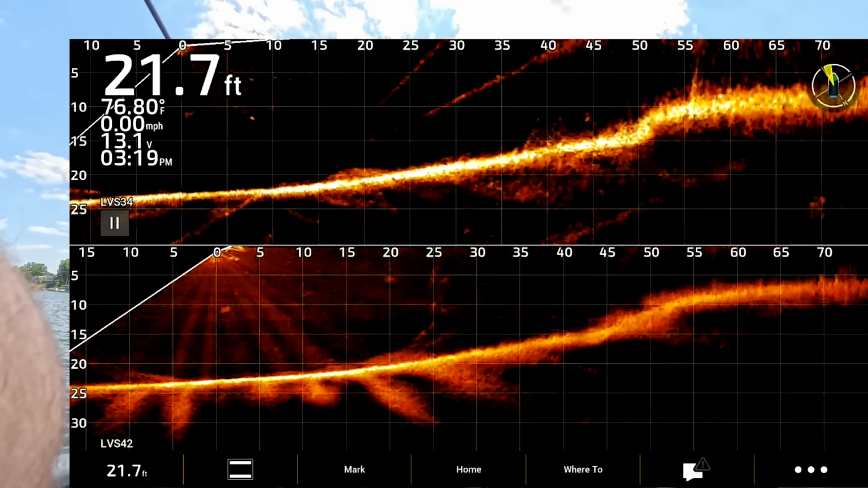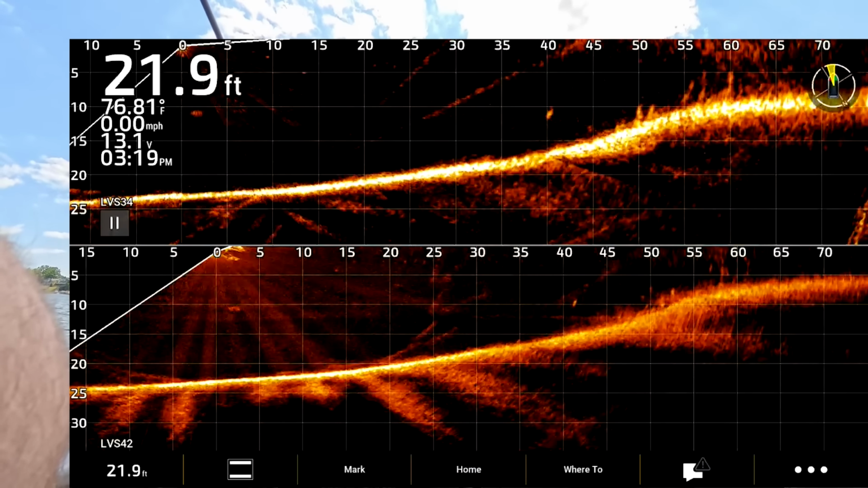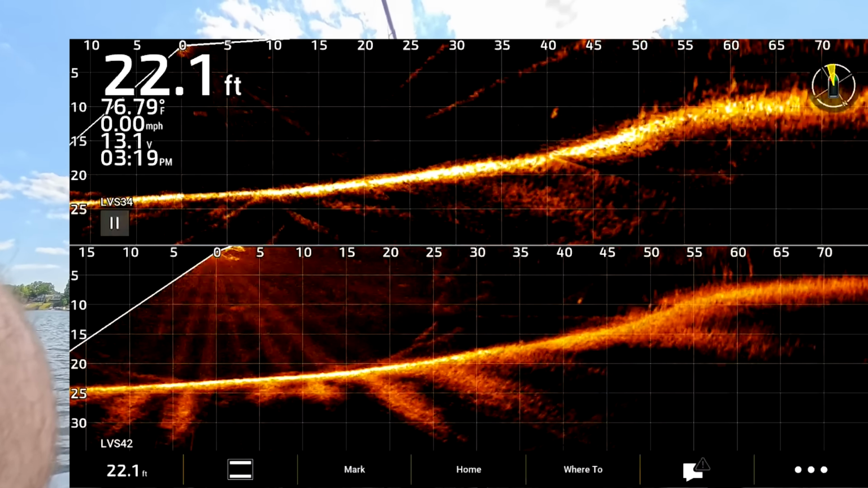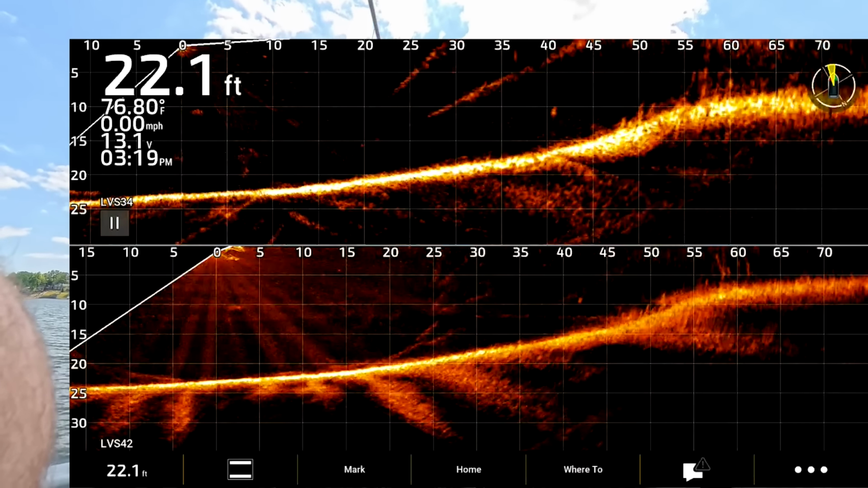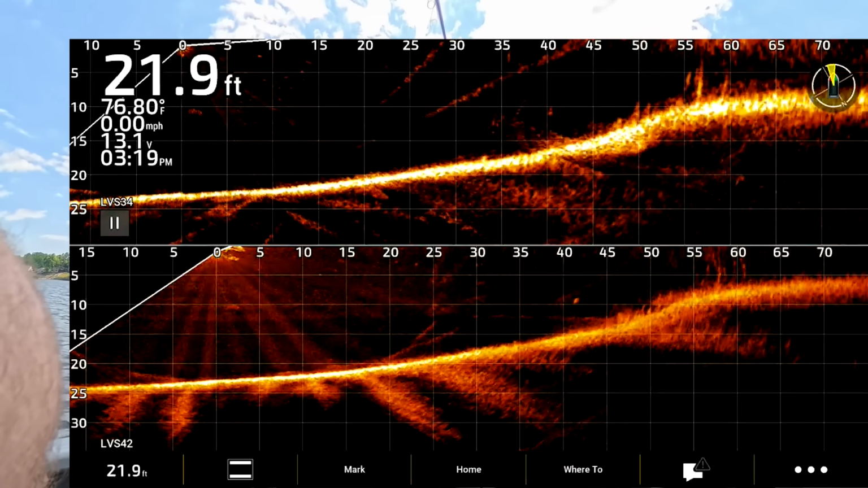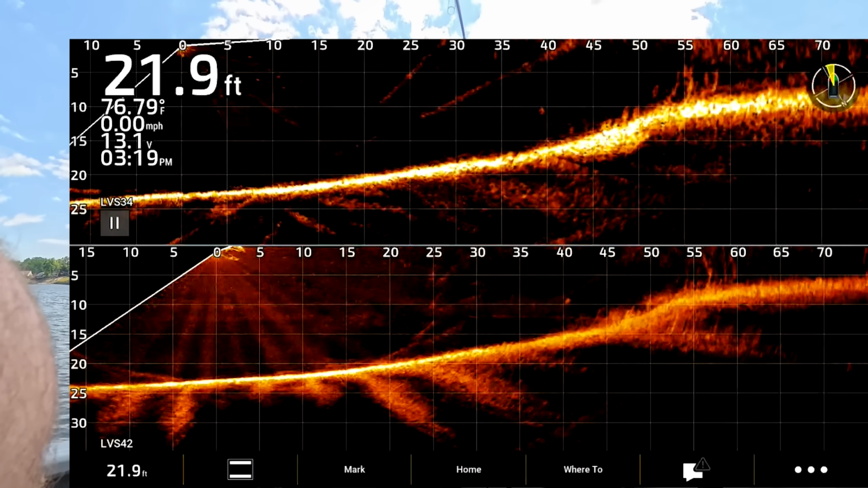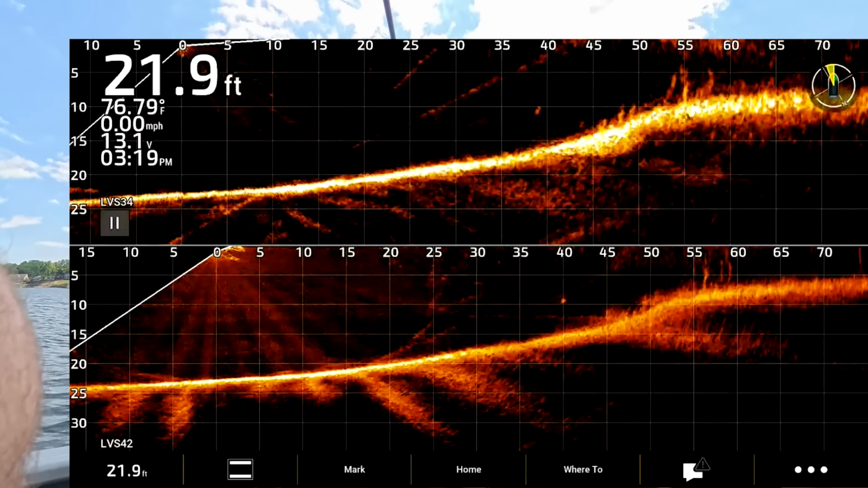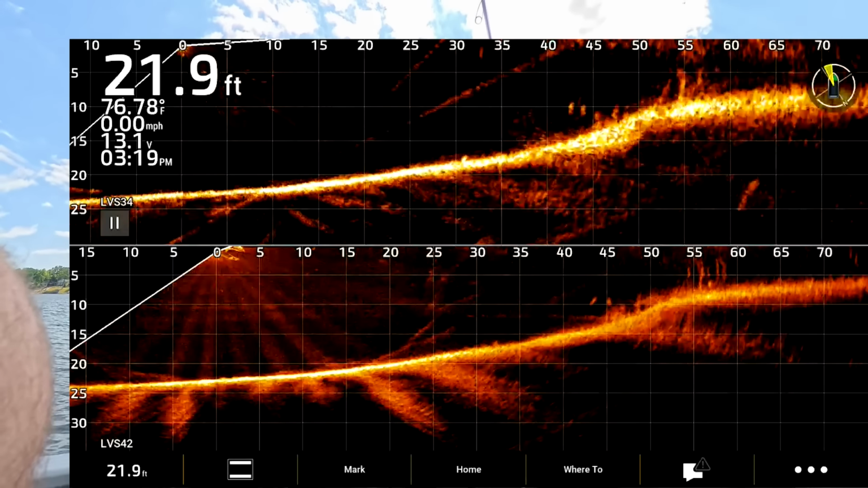Okay. See what we got here. I think both of them look a little better. There's my jig falling at 50. Coming up.